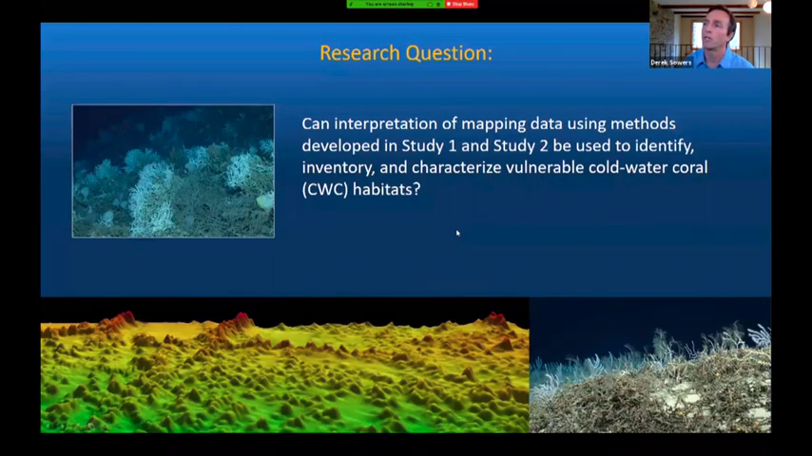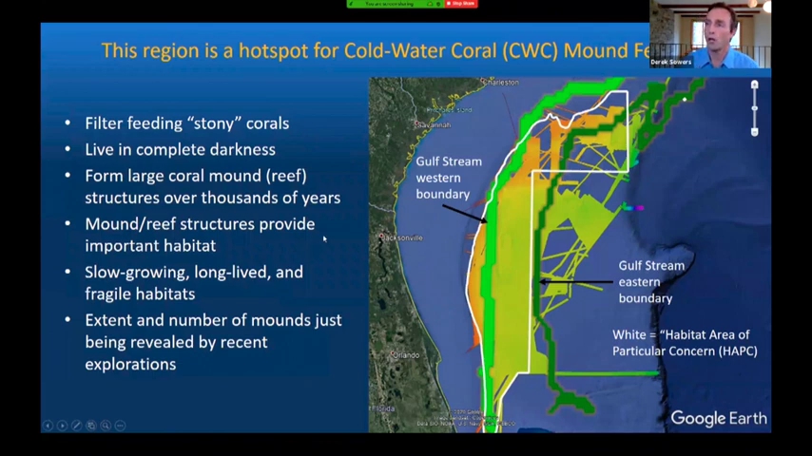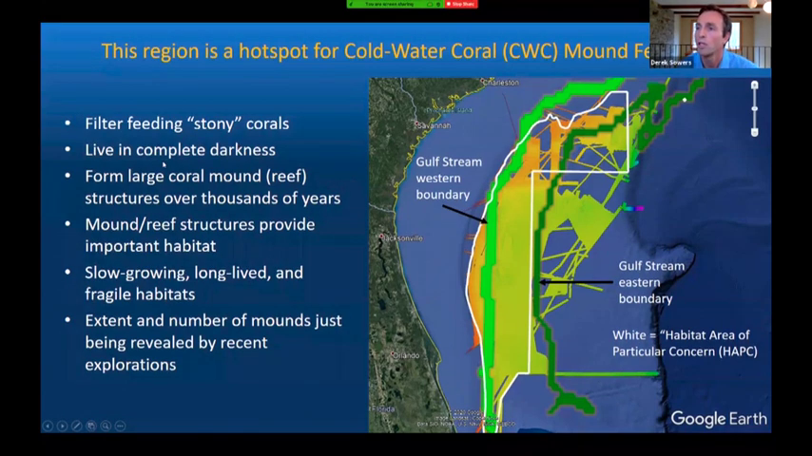The main driver of the research question behind this particular study was, can the interpretation of mapping data using the methods developed in study 1 and 2 be used to identify, inventory, and characterize vulnerable cold water coral habitats? This region has long been known as a hotspot for cold water coral mound features. For those not familiar with deep sea corals, these are filter feeding, in this case, stony corals. They live in complete darkness. They form large coral mound reef structures over thousands of years. These mound reef structures provide very important habitat for a diversity of fish and invertebrates. They're slow growing, long-lived, and fragile habitats, so that makes them vulnerable to any seafloor disturbance activities.